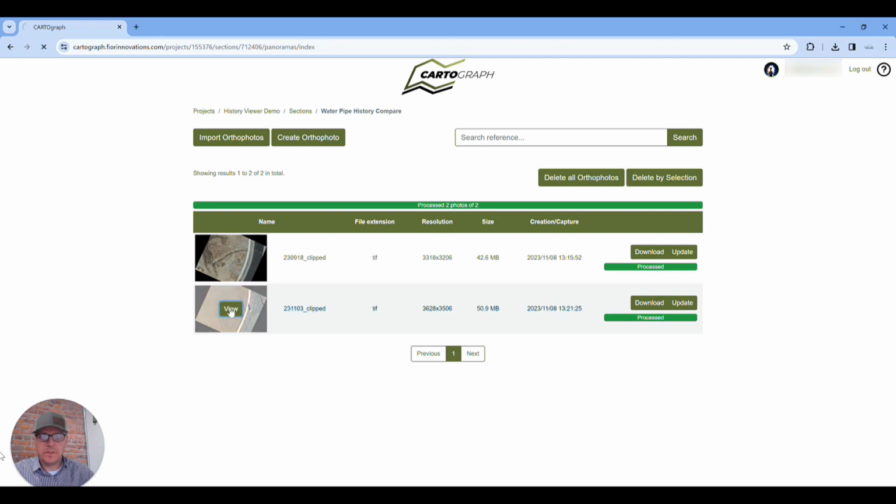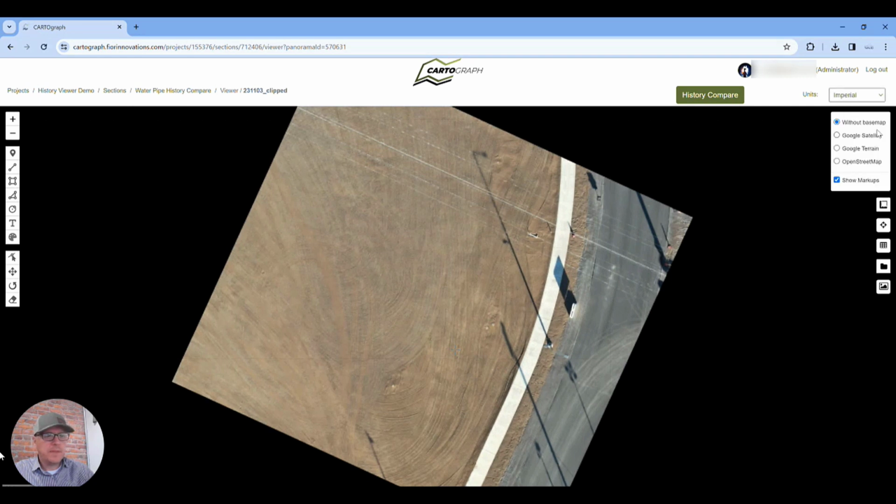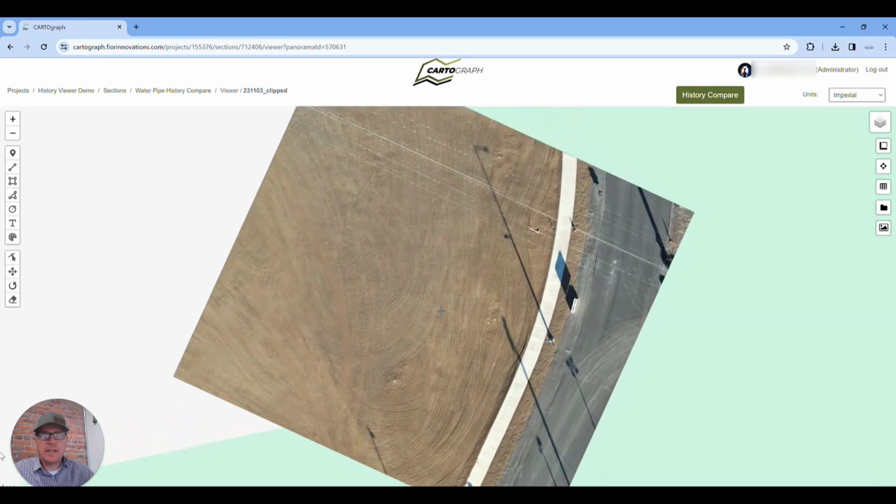So I'm going to go ahead and choose one of these clips here. And you can see we have a simple map. Now this map was geolocated to survey control points. So right now, if I have any other maps in here, they're all going to lay on top of each other like a GIS application.